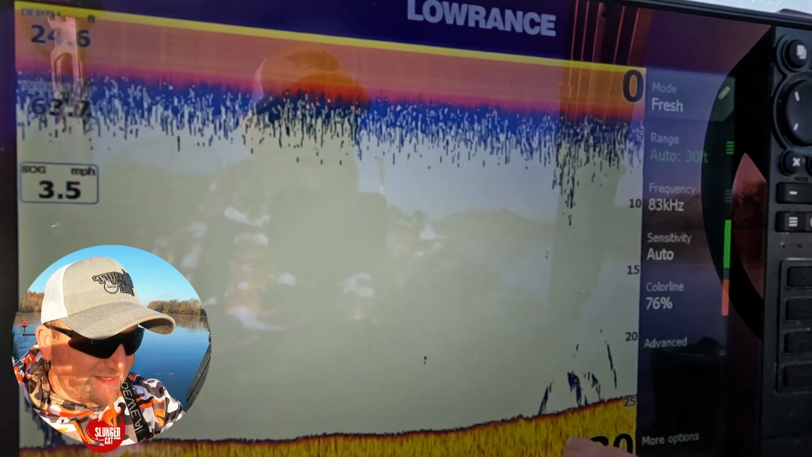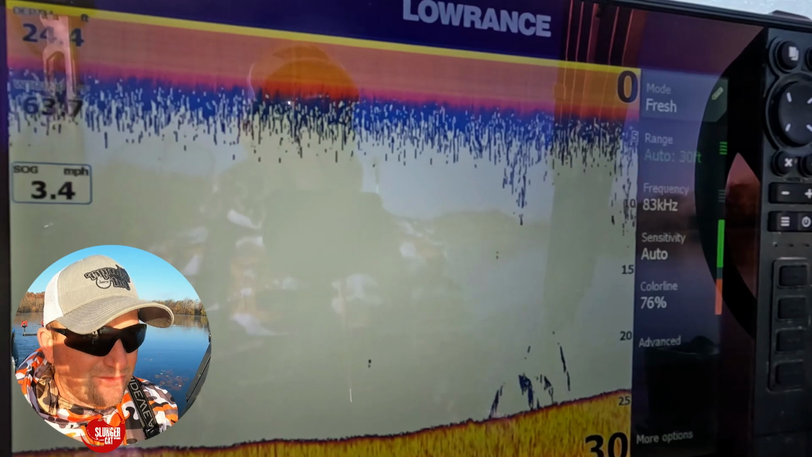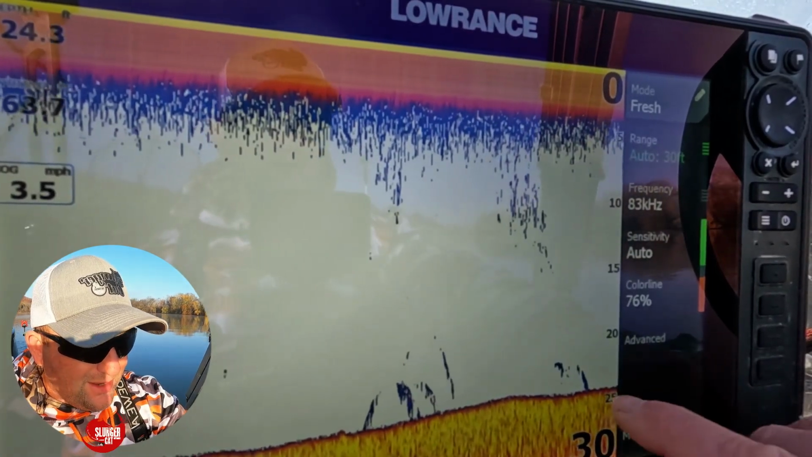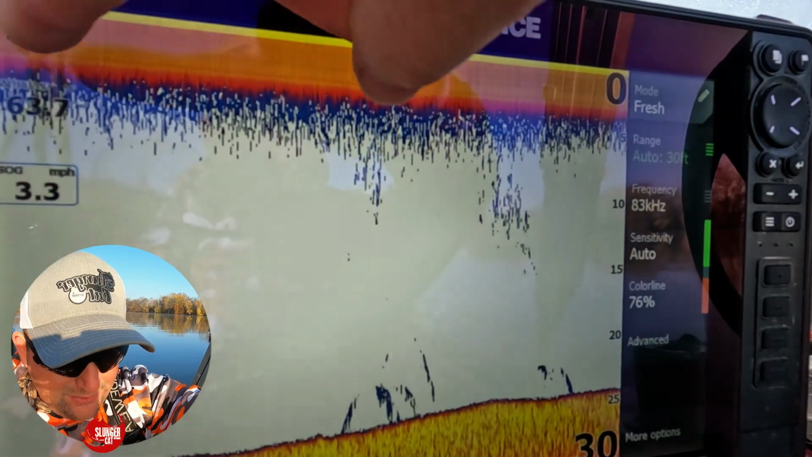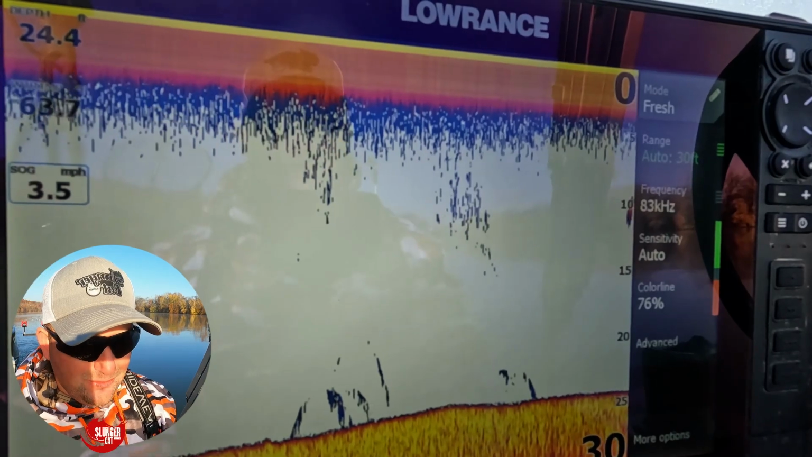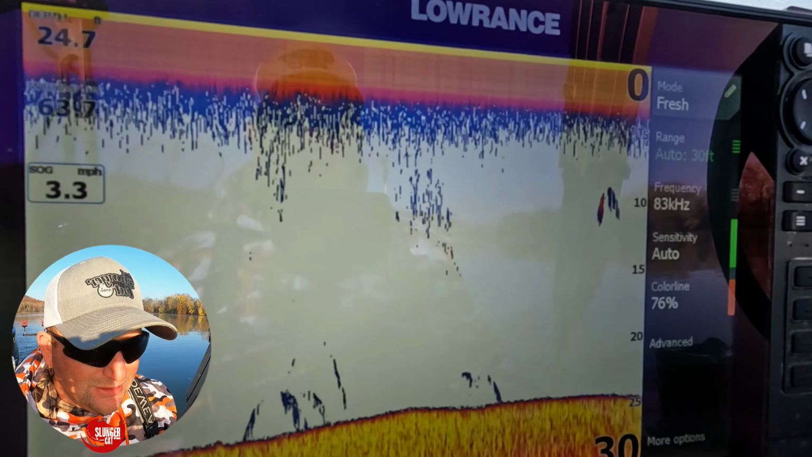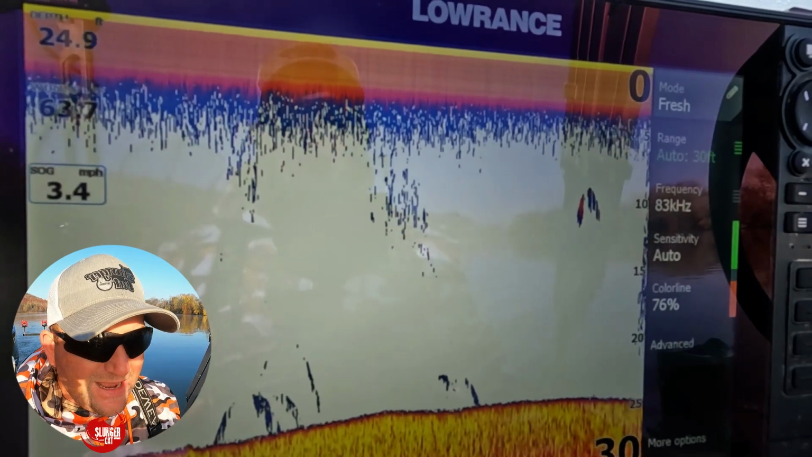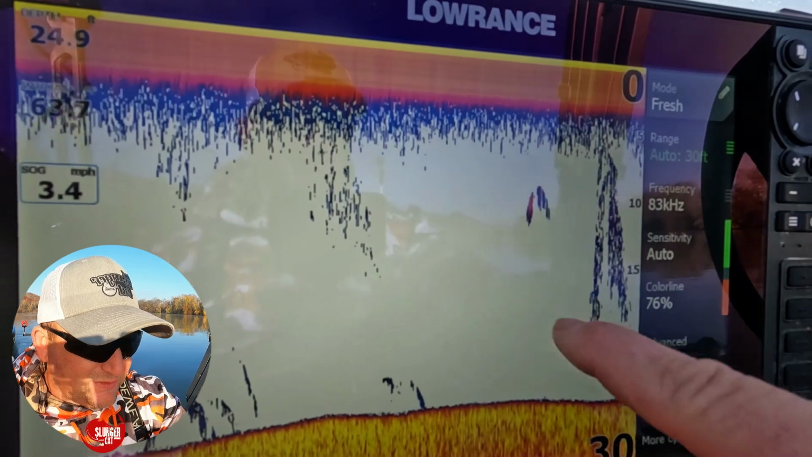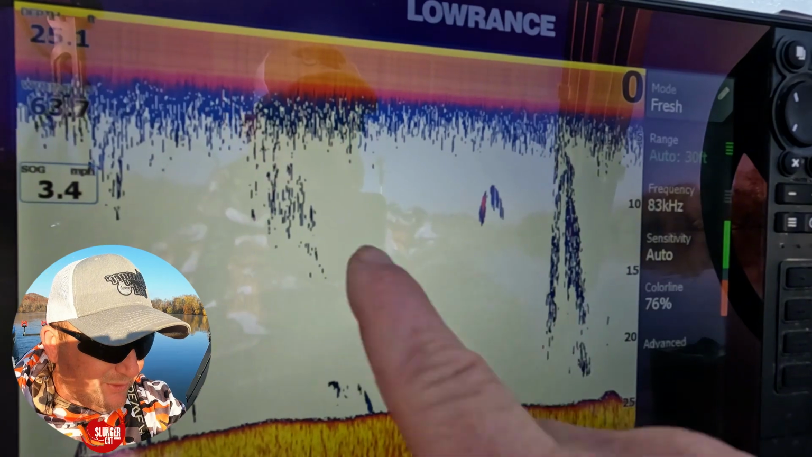We do got a lot of activity, nothing major, but there is some fish over here. We're in about 25 foot of water, and I like keeping my depth here, but also up here in the corner as well with my water temperature. We got 63 degrees, and we're moving about 3.2. Like I said, I'm gonna try to keep it to 3.5 to 4 miles an hour. This is some gizzard shad right here, and we got a fish up in here with the gizzard shad.